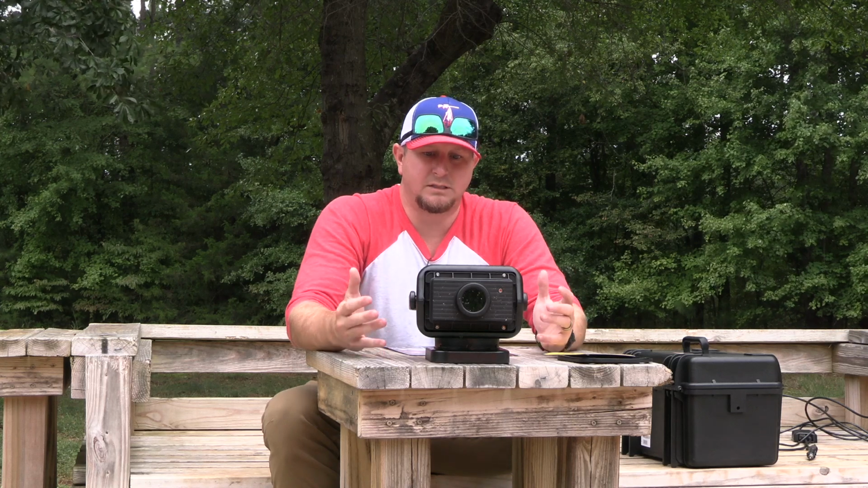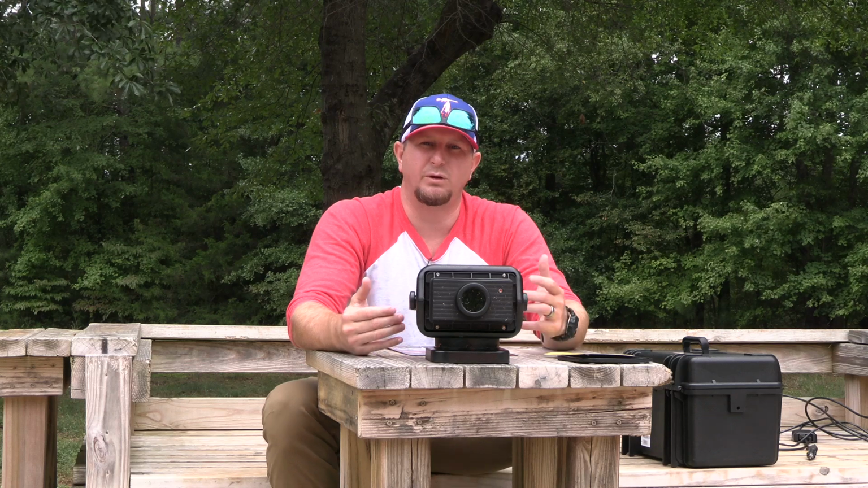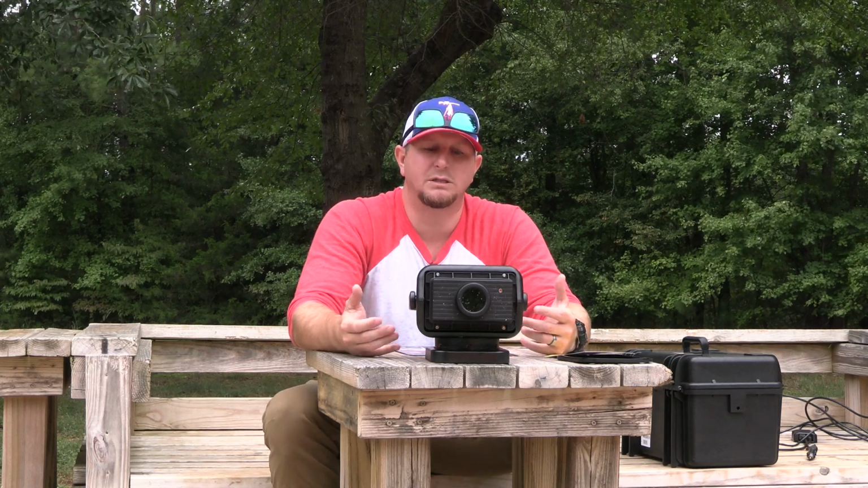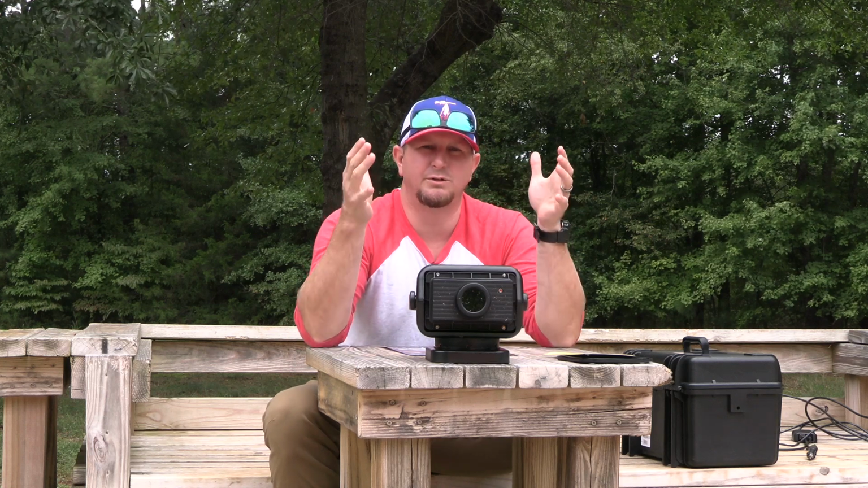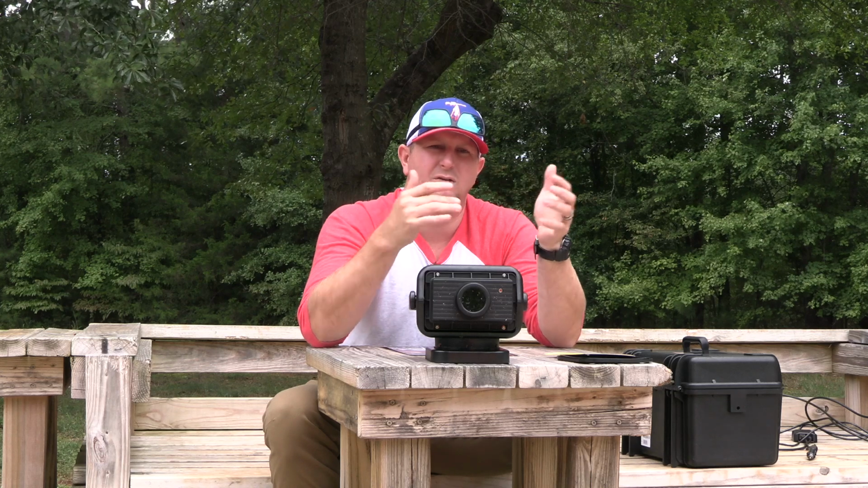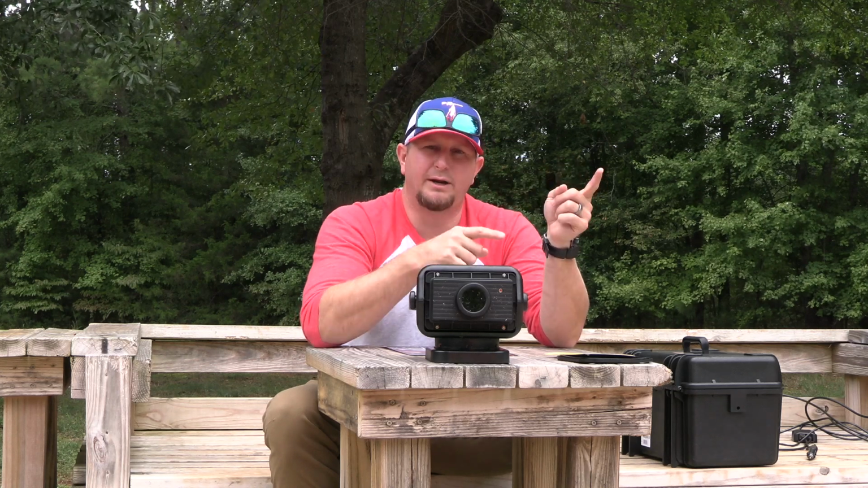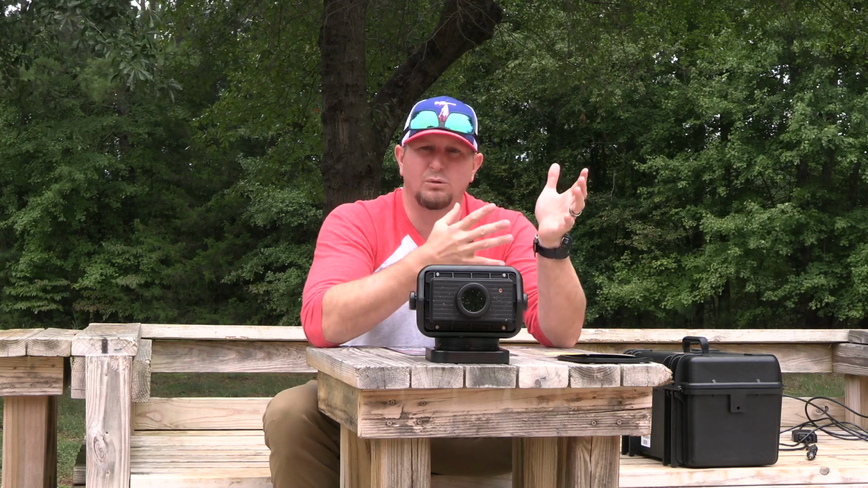Why I think that this is a very big deal is when we're going into properties or we're going hunting at night, this allows us to keep our windows up. It allows us to go lights out. We can look in front of us. We can tell what direction we're going. But then it also allows us to pick up predators that may already be out in the open or out in the field where we're going to go hunt.